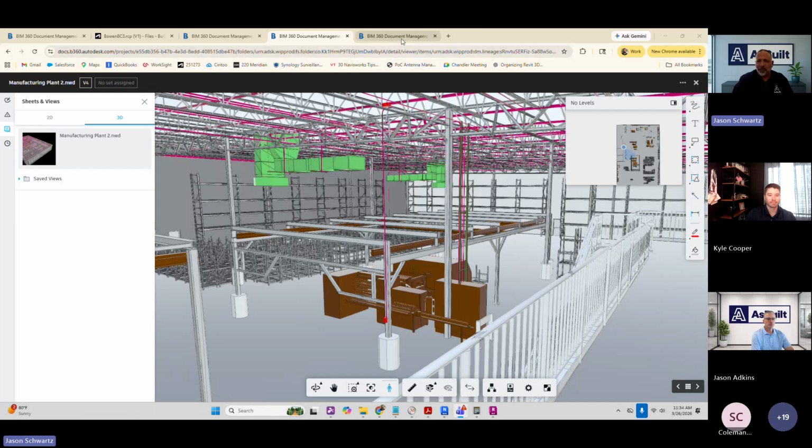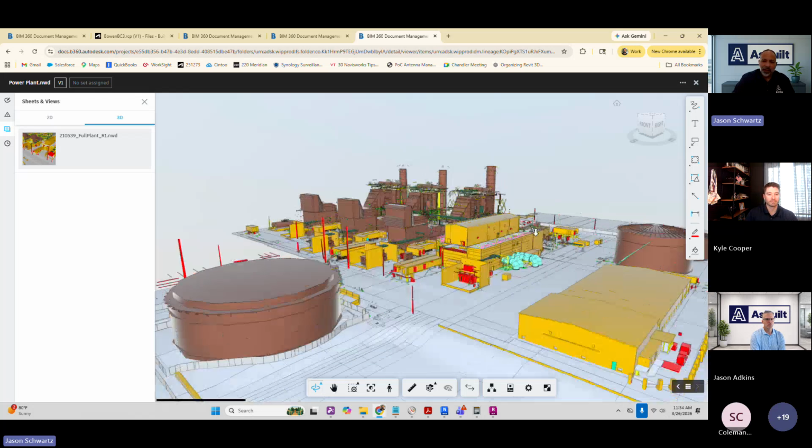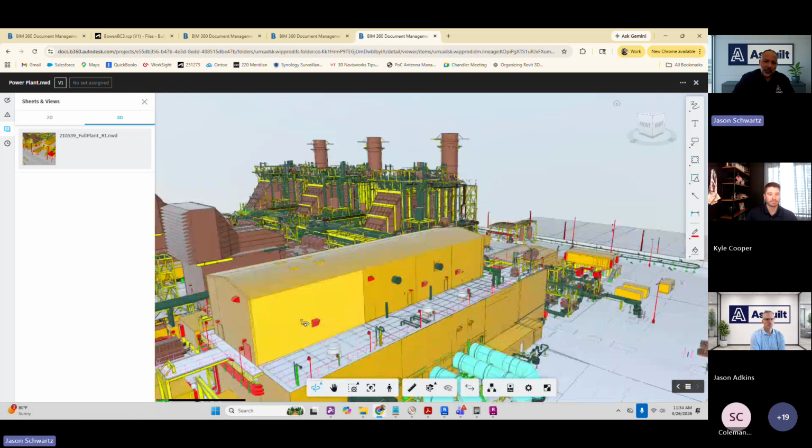And then I'll kind of wrap on this one. I go on forever with this stuff. I love it. But there are times where we get asked to digitize an entire plant. So this is a pretty large power plant in Florida, and this scan has around 10,000 scans to capture something like this, and it's not just the exteriors.